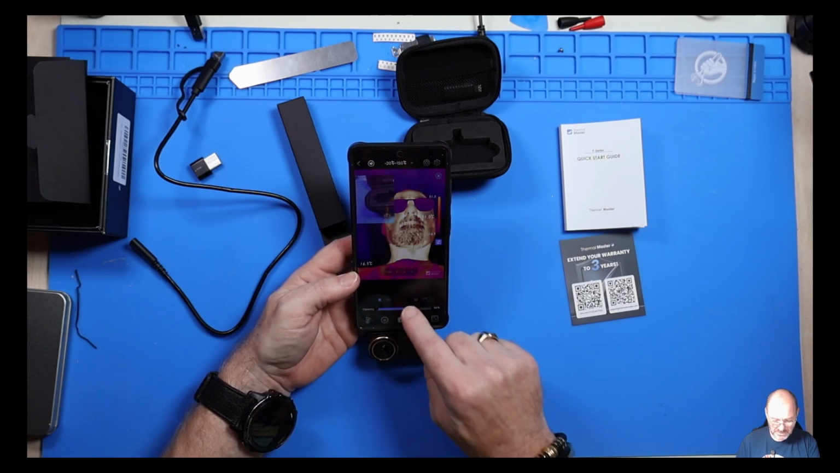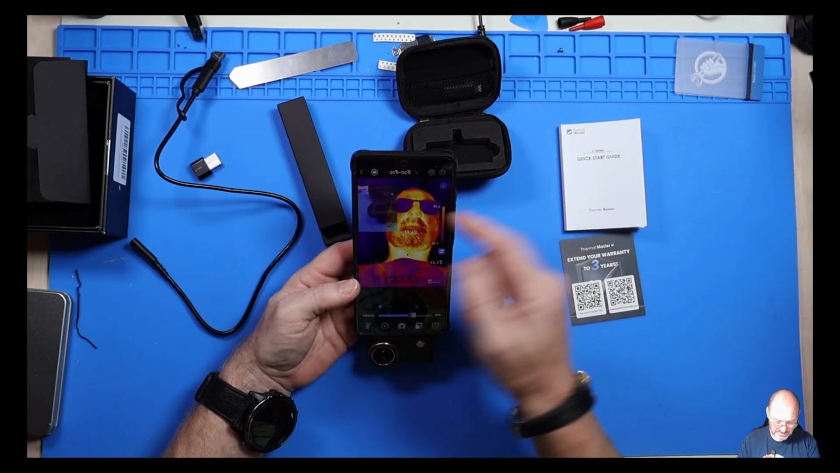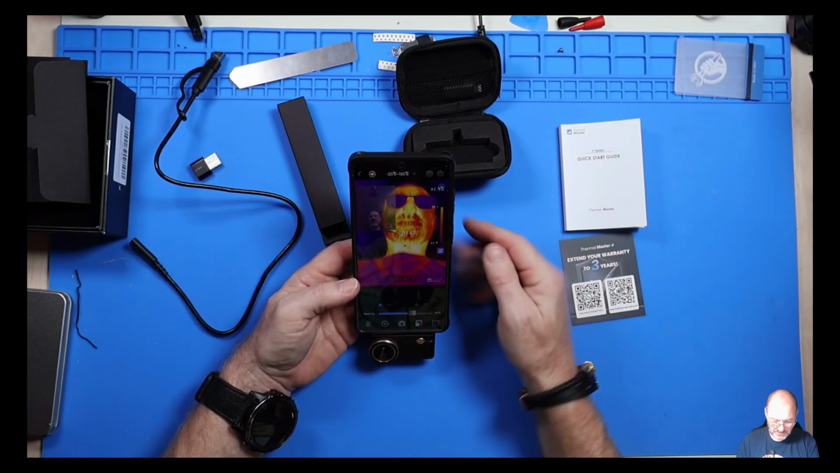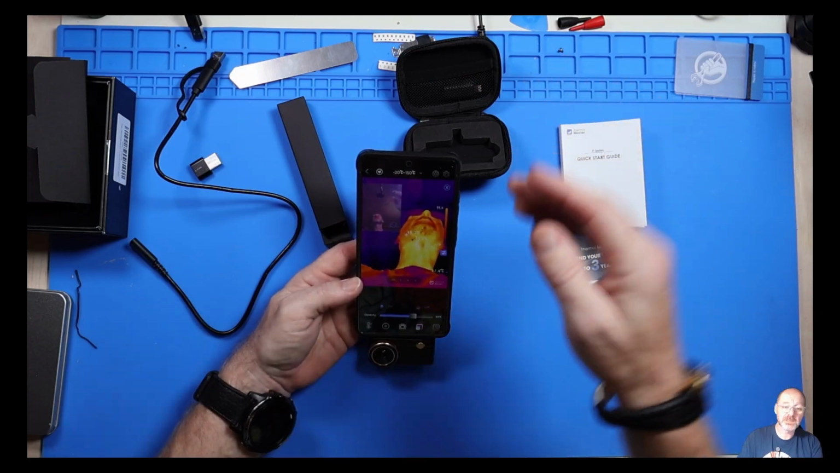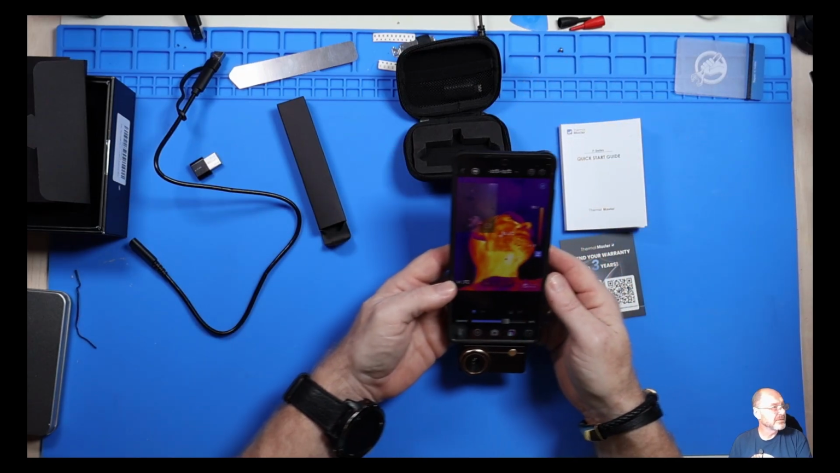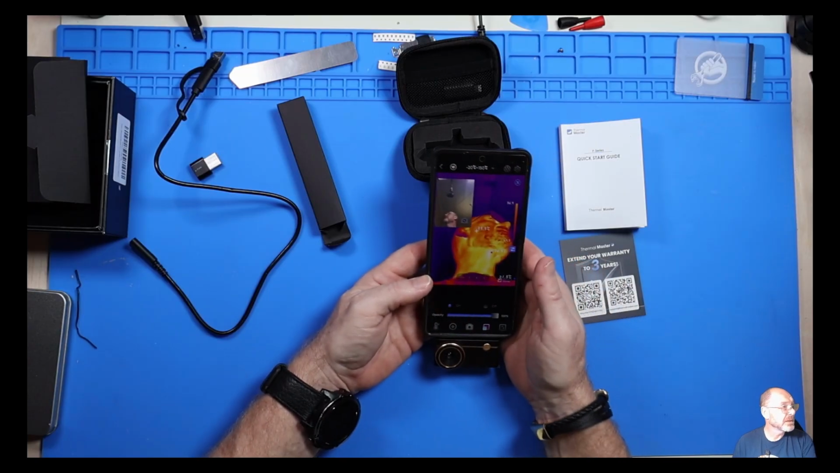Okay, so there's a picture in picture, but obviously the picture is, oh, there you go. Okay. Don't know if you guys can see that given the lighting, but there is a picture in picture there. Make it a bit better.